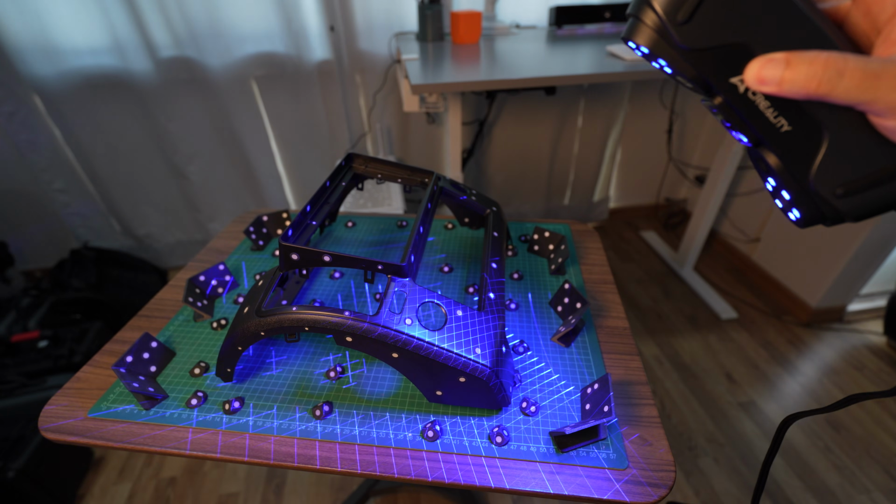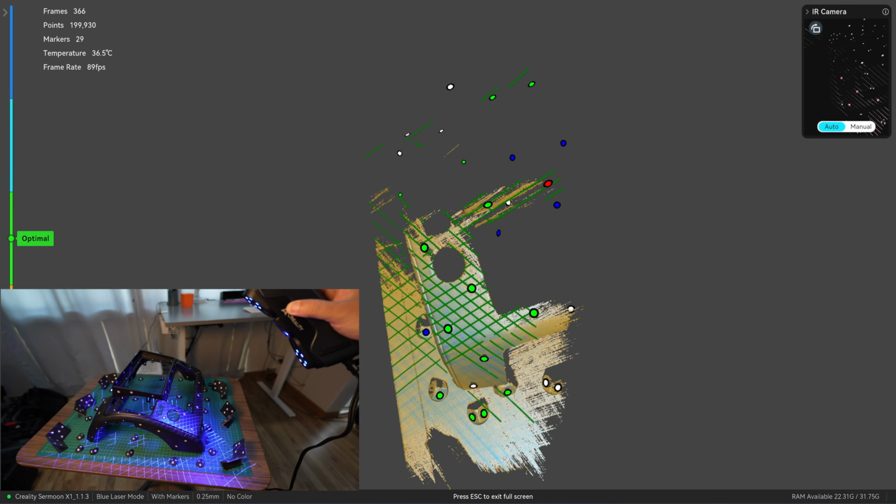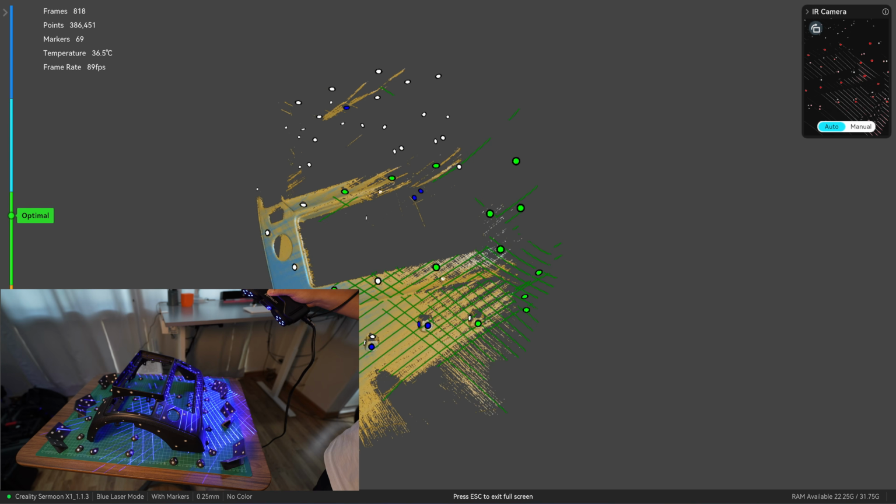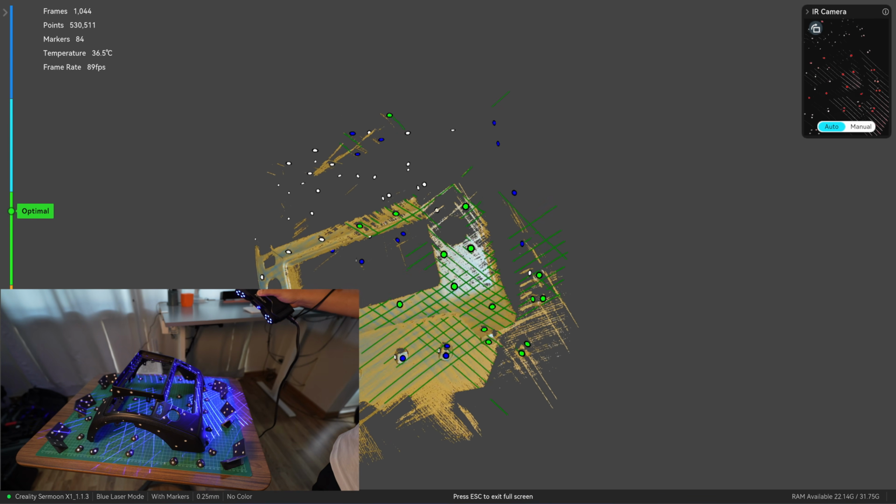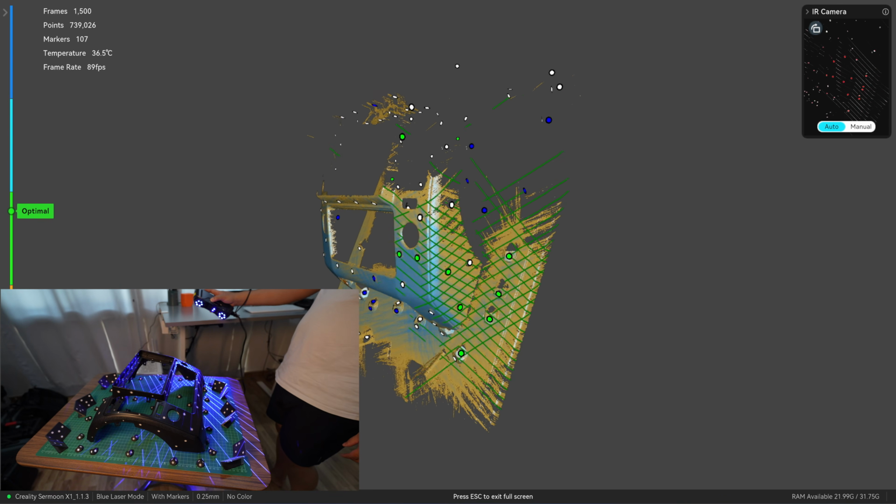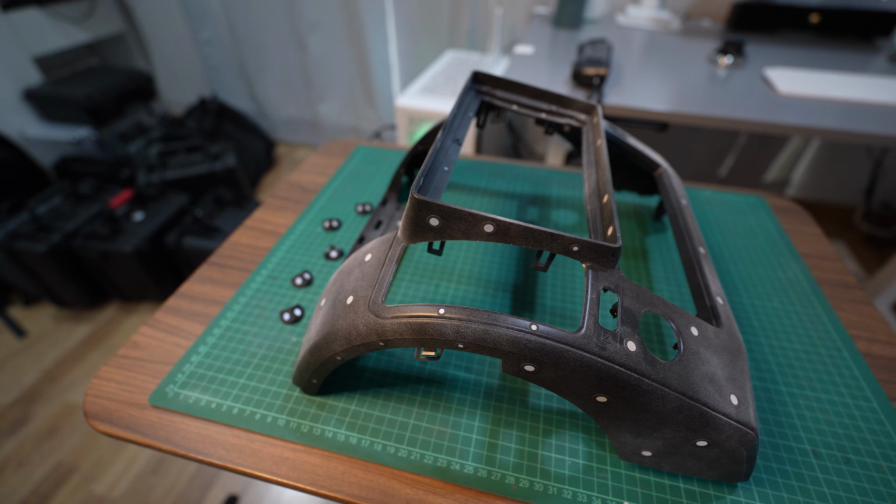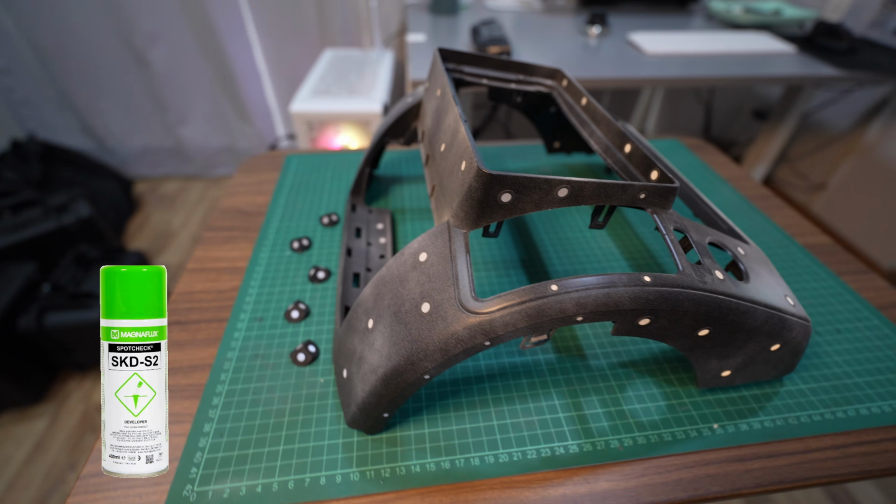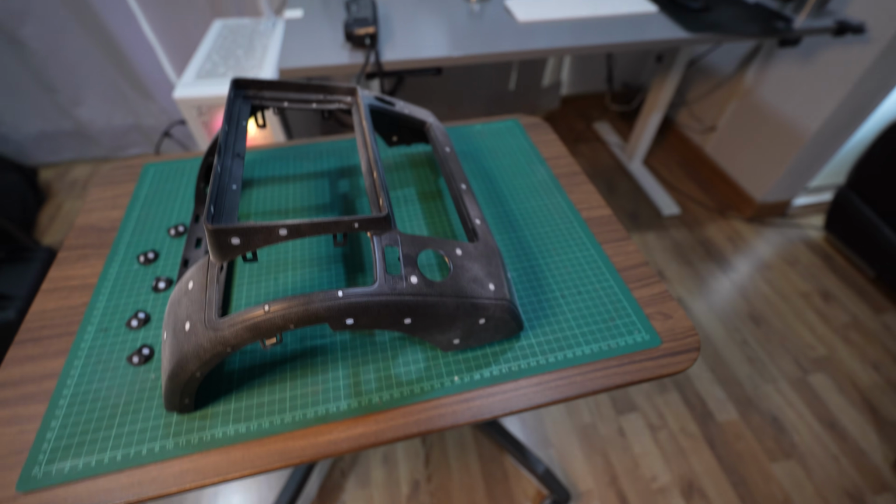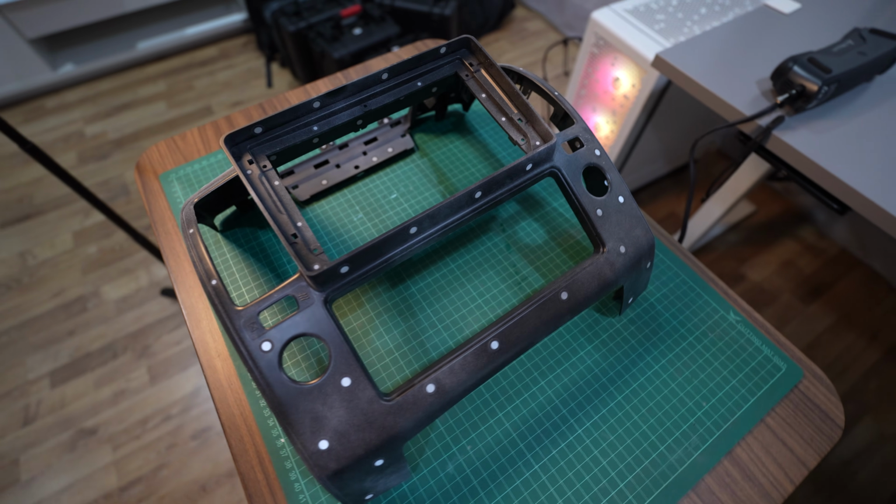Right now, I'm testing the scan without using spray. The Creality laser scanner can capture black objects, but like any scanner, it slows down when the surface is both black and reflective. Personally, I prefer using spray and scanning with a lower frame count. I have now applied a thin coat of SKD-S2, a developer spray. It lays down a denser powder compared to AE-SAP, and the smell is noticeably milder.